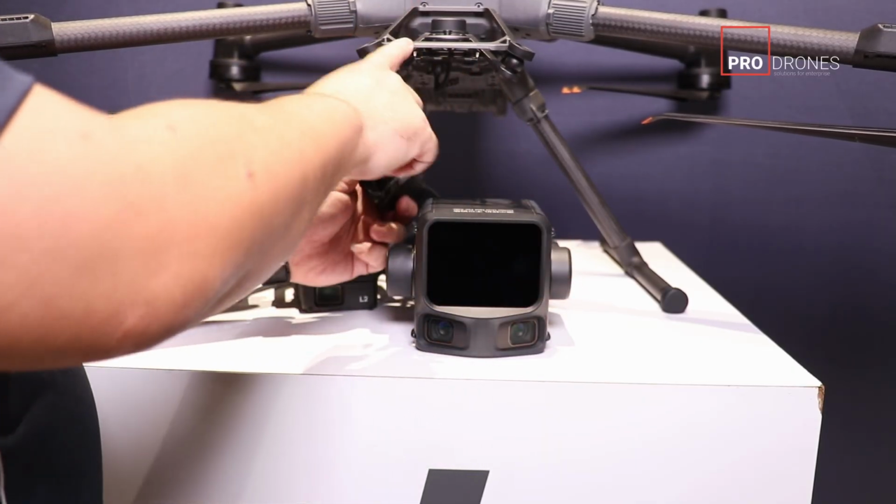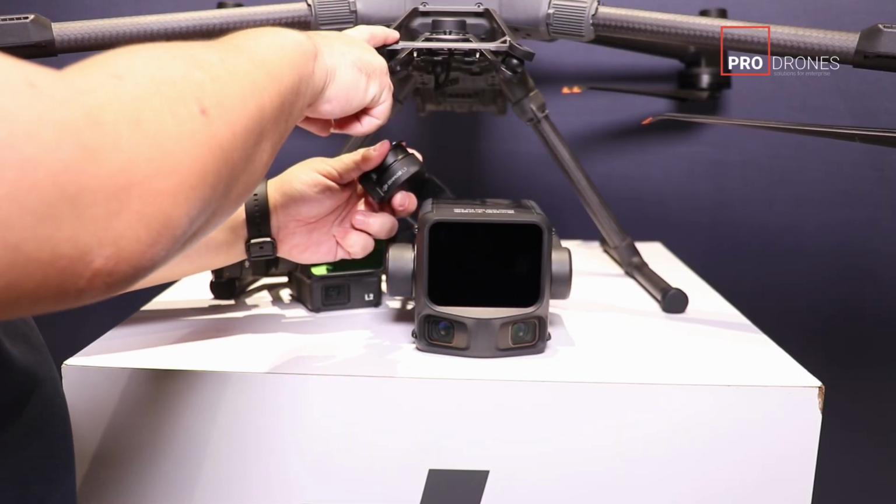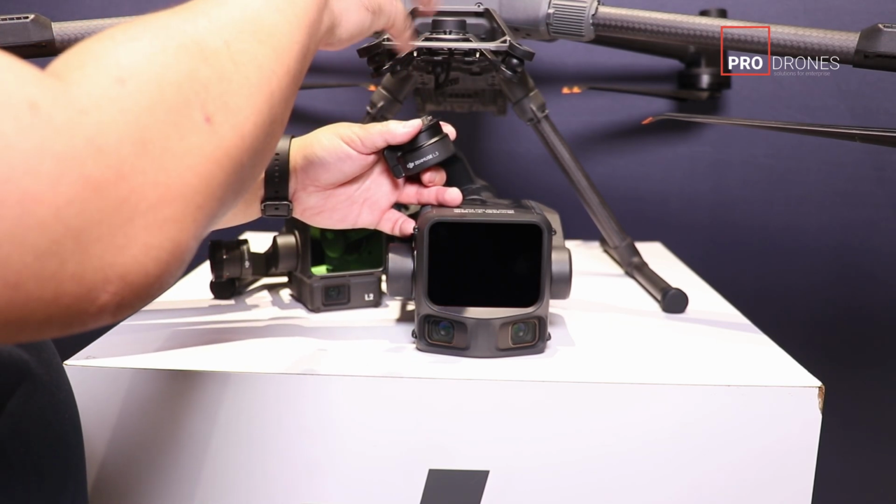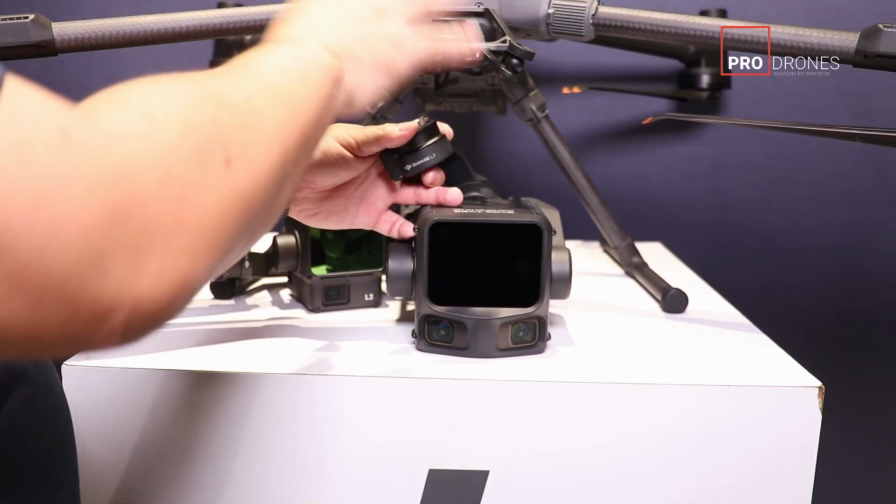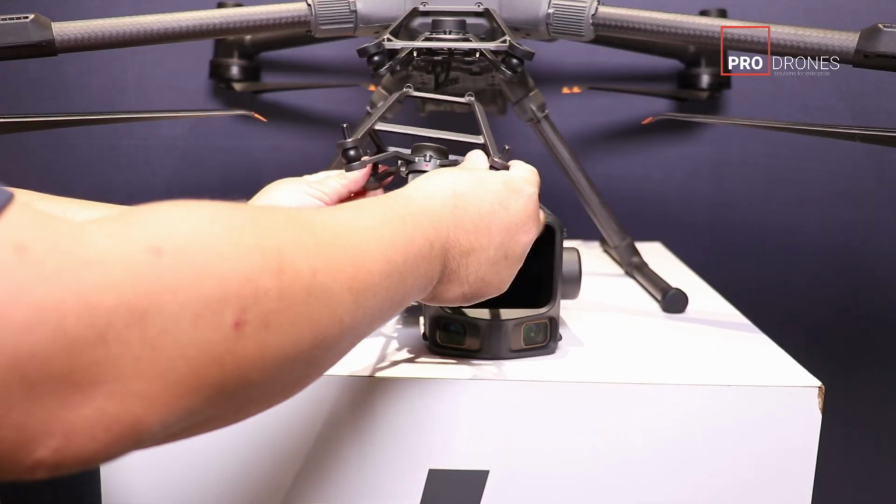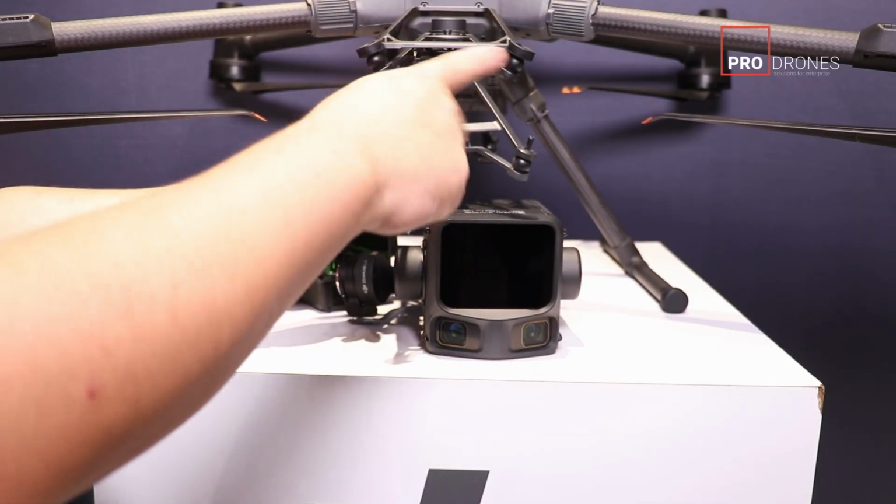Now this gimbal mount will only work with the L3 and no other payload. So if you intend to use the drone for a multi-purpose use case, where you will switch payloads, that is one thing to take note of. You may have to carry the original gimbal mount with you, as well as the tools to swap them out all the time.